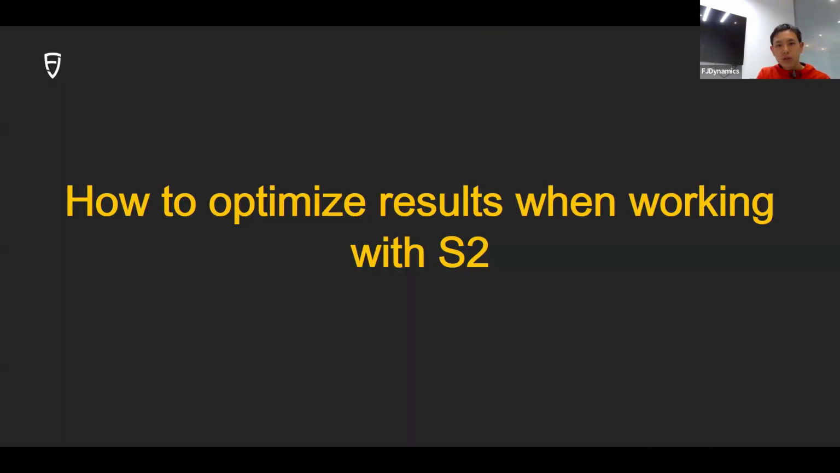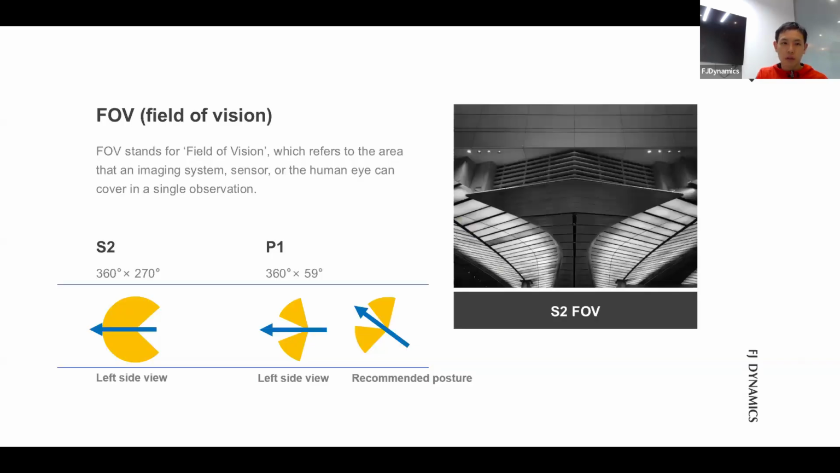Here, I want to talk about how to optimize results when working with the S2. There are some tips that may be useful in your future work. So first, from principles, I want to explain what FOV is. It stands for field of view, which refers to the area that an imaging system, sensor, or human eye can cover in a single observation. The S2 has 360 degrees horizontally and 270 degrees vertically.